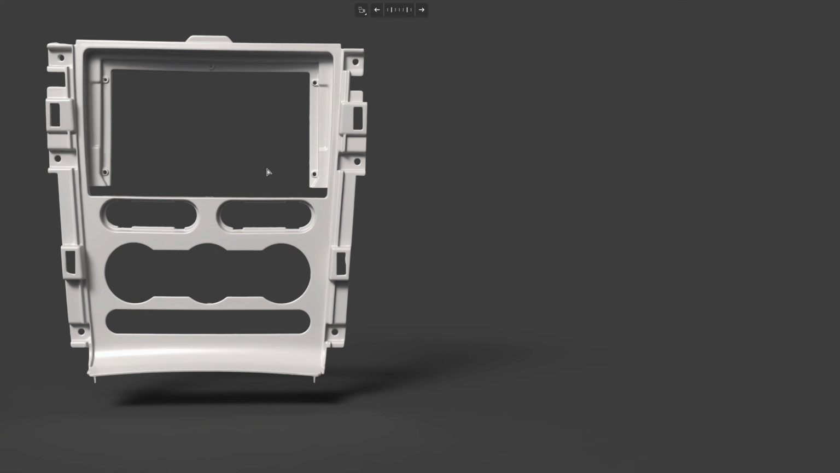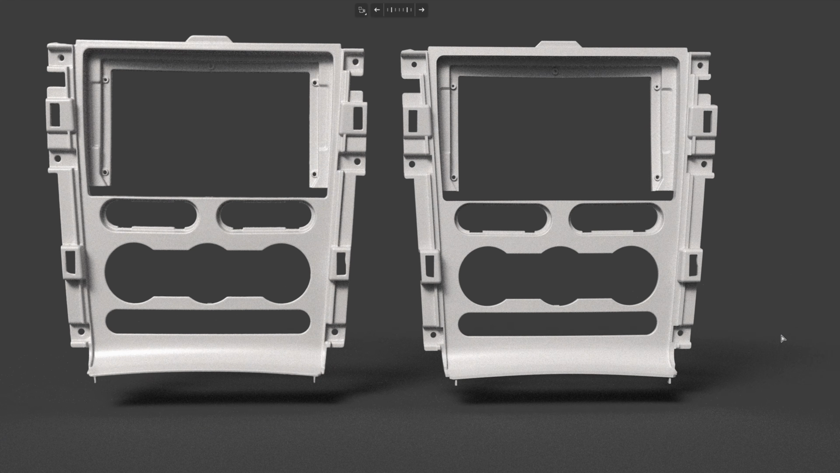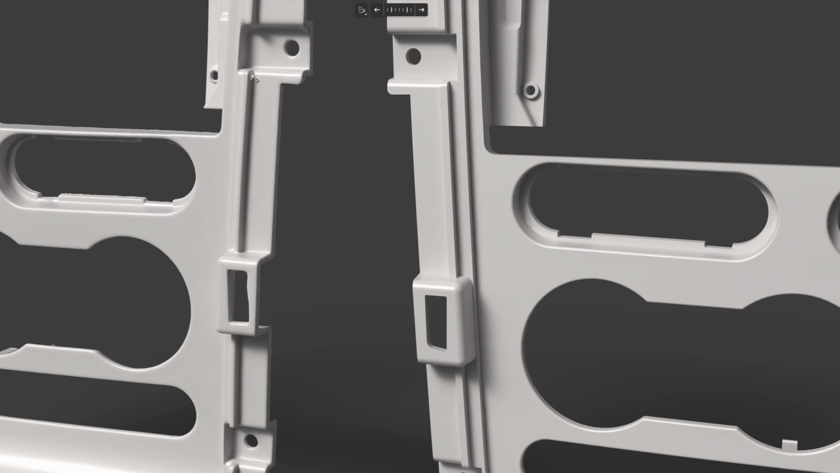You might be wondering why we need to convert the scan data into CAD when the scan already looks nearly perfect. The bezel on the right is the reverse engineered CAD model. CAD produces smoother, sharper corners, and you will really notice the difference once it's 3D printed. This part is quite intricate, so it's best printed with a resin printer to really showcase those advantages.